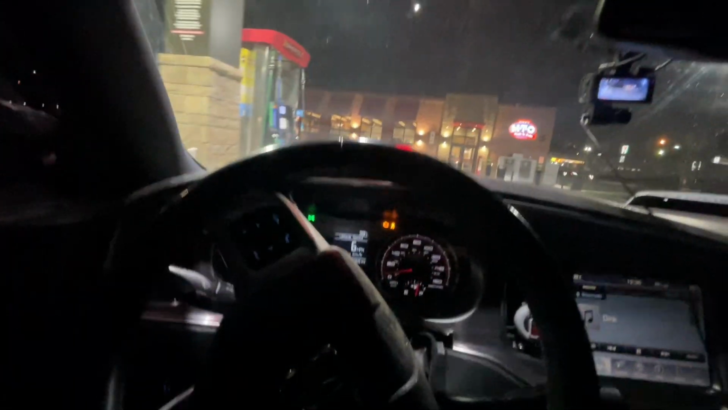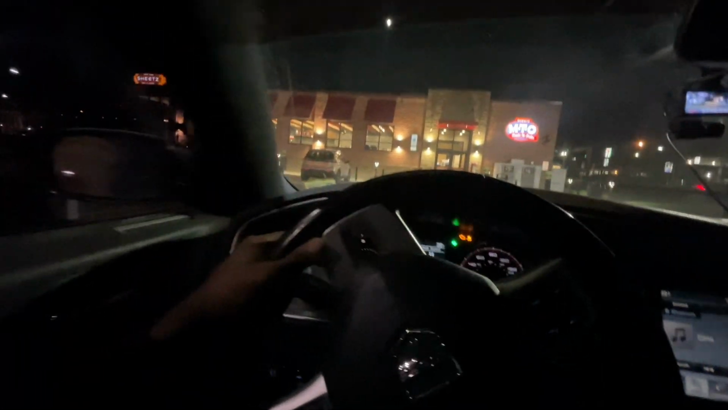Oh, and I love when the sheets look like this, bro. Well, I love when gas stations look empty in general, bro. Cause that means, bro, it's more for me, gang. Like, you know, y'all get what I'm saying? Less people, bro, less interactions. I'm fine with that.